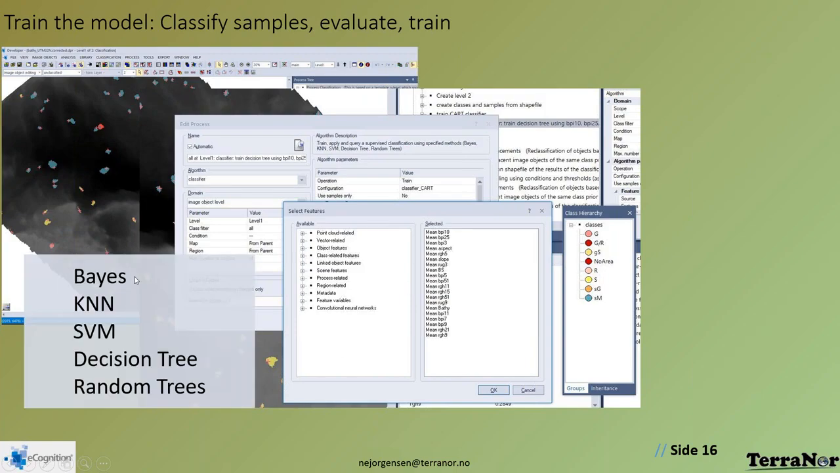For those of you who love statistics, you can look up on Wikipedia. eCognition uses statistical methods for machine learning that are presented in professional scientific magazines like Bayes, K nearest neighbor, support vector machine, decision tree, random trees. You can choose one of those to work with this machine learning.